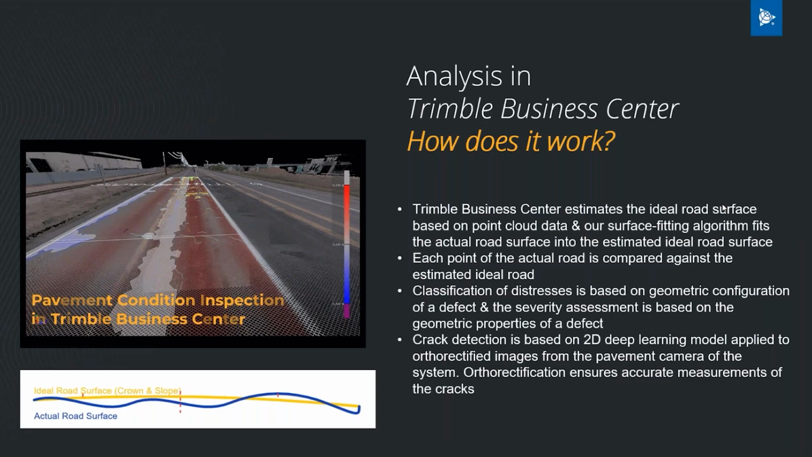So let's say it's elongated and it's located in the wheel path. So it's rutting, right? If the points are above the ideal road surface, it's a bump, right? If it's a series of depressions and bumps, we say, okay, it's corrugation. For crack detection, we're using imagery from the pavement camera.